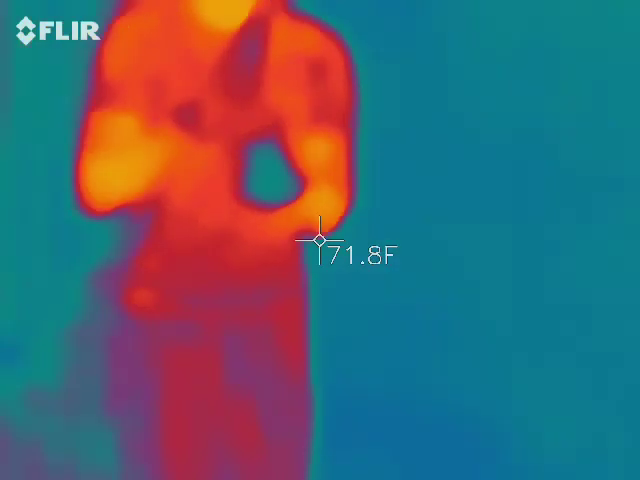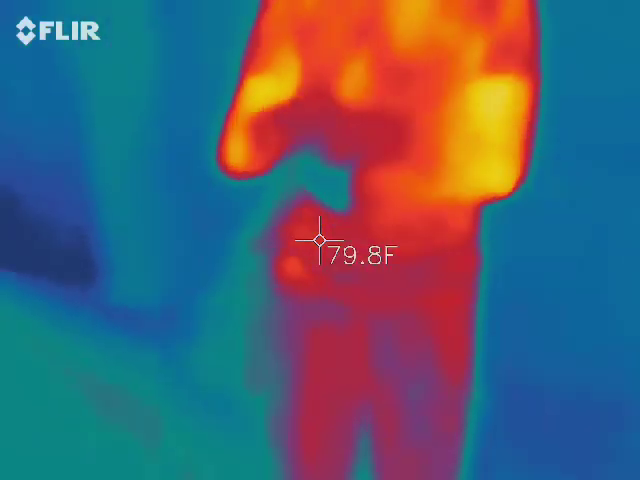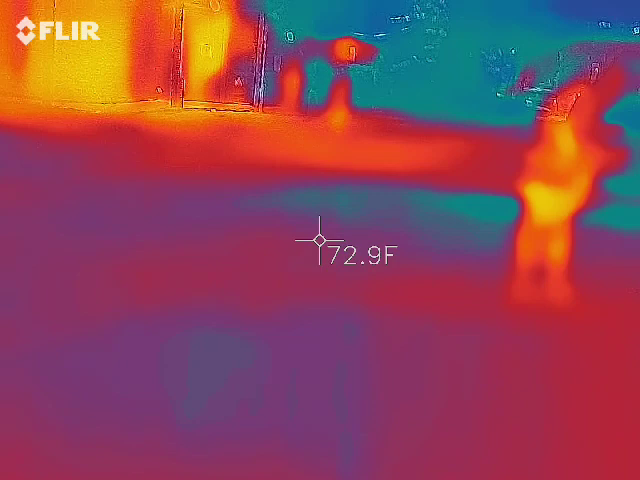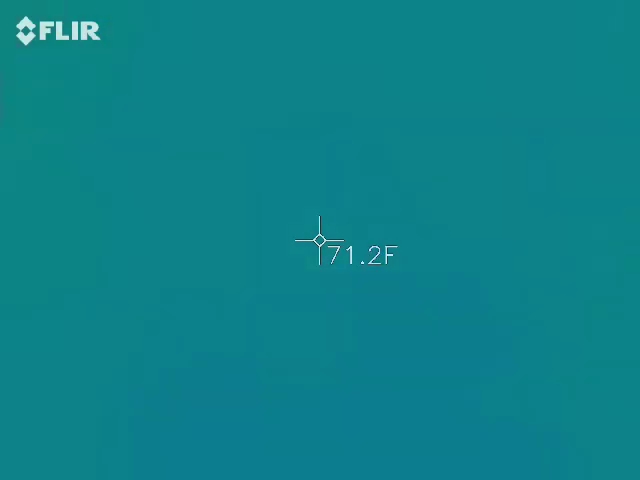Thermal imaging. Have you ever worked with anything like that before? All right. So in a nutshell, and I'm going to show you some evidence so you have a little bit more of what you're looking for. Go ahead and point that right. Let's get a blank space. Try to get like one little area here.